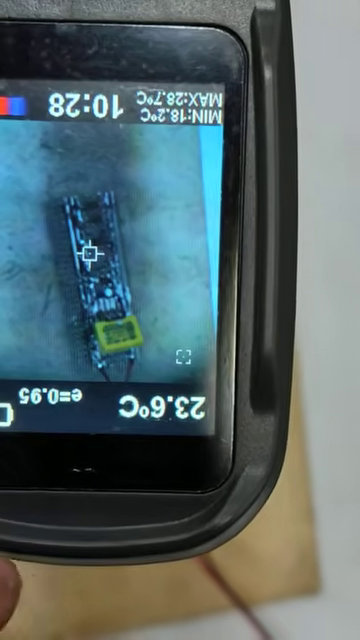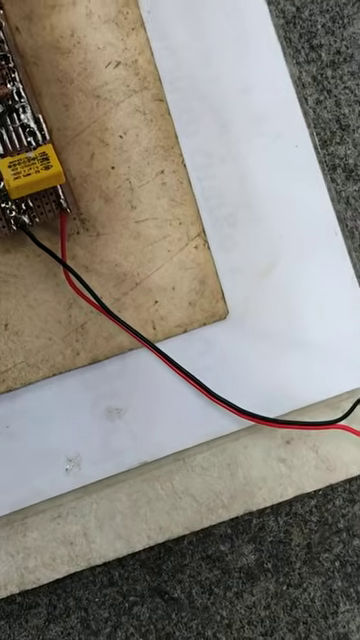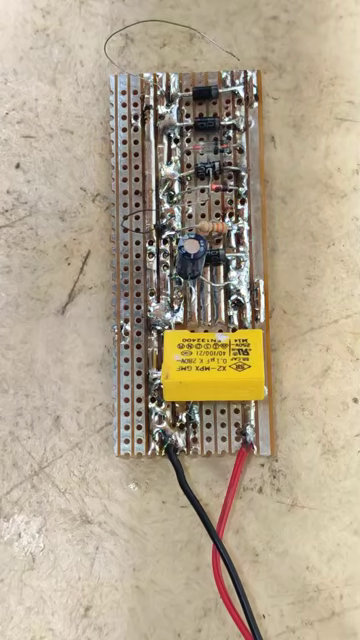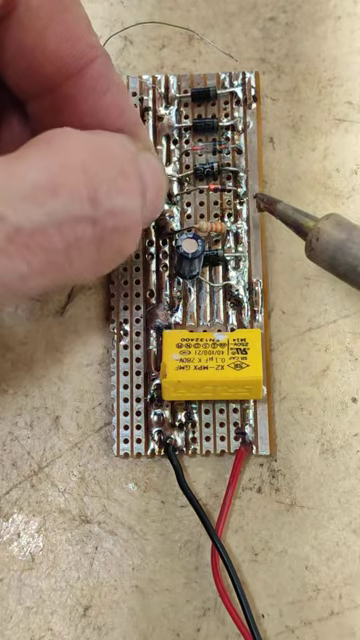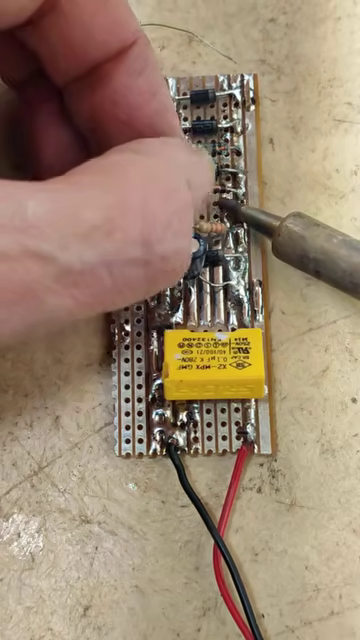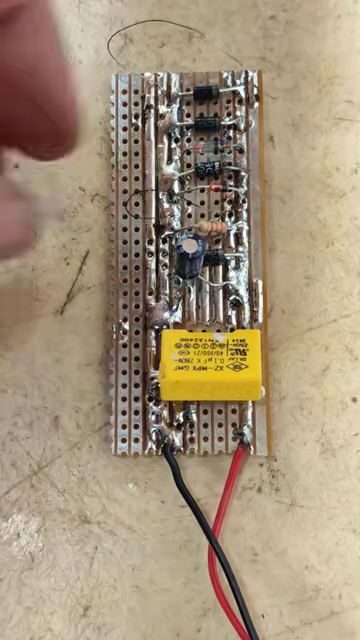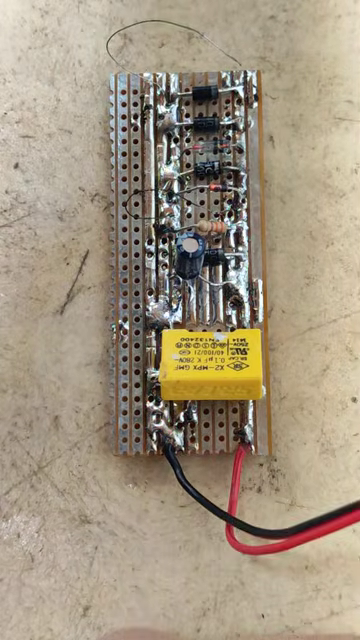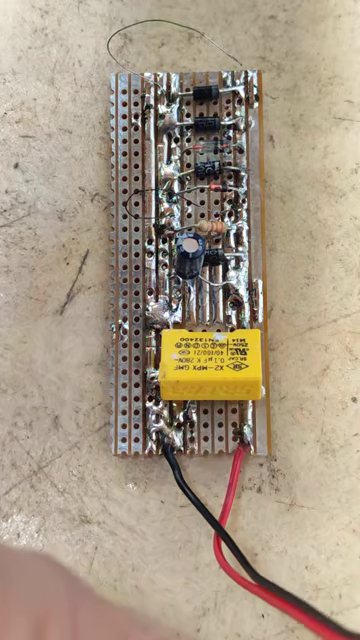Okay. Now over here it shows me the maximum temperature. You will see it at the bottom. But nonetheless, let me just connect it up again. All right. Now what I'm going to do is join this, simulating a short. Okay, so it's joined. Now I'm going to power this board with my specialized unit.